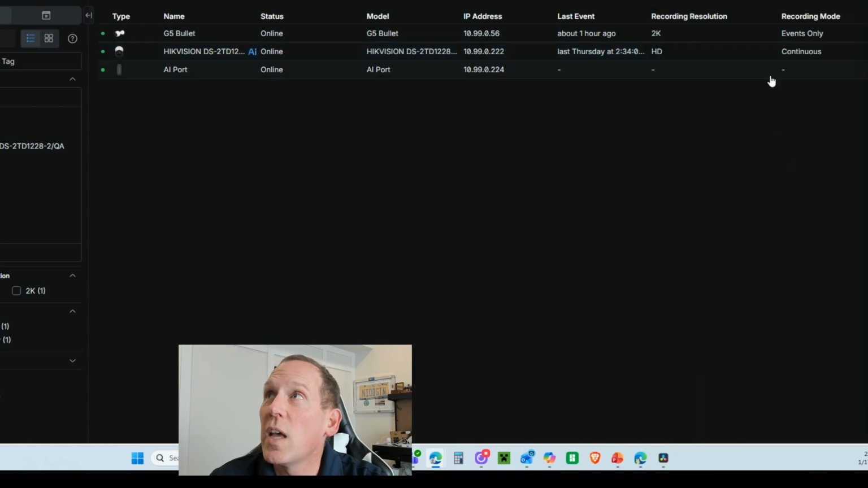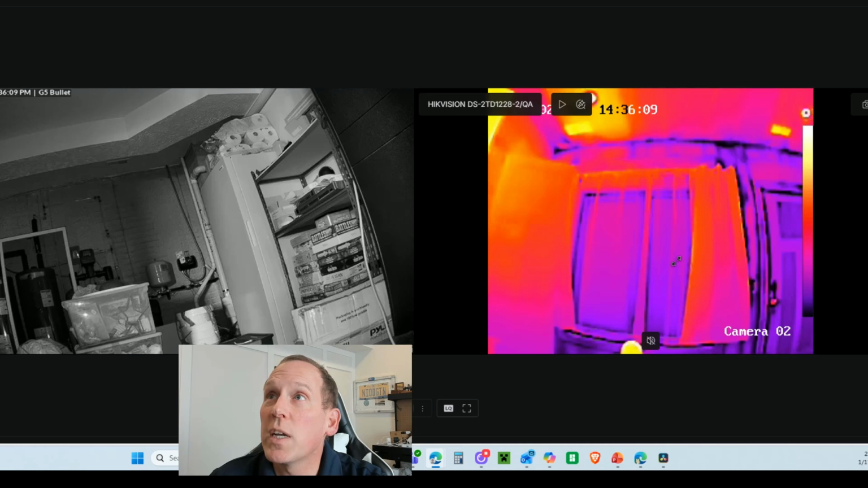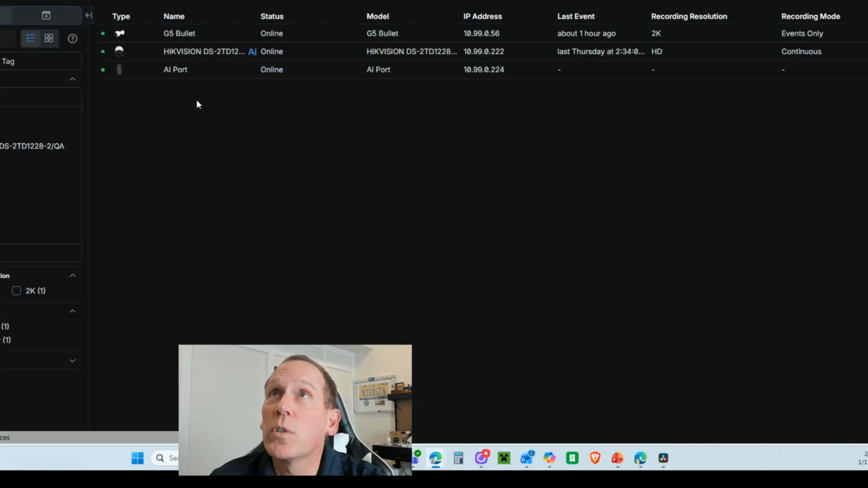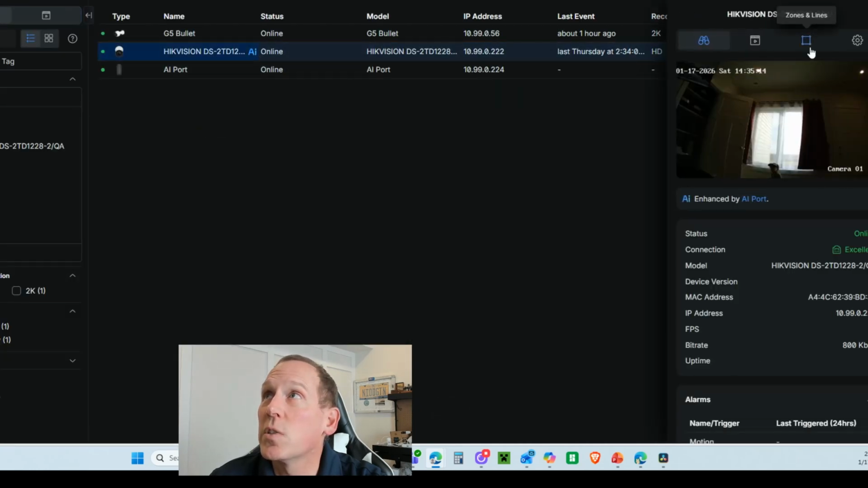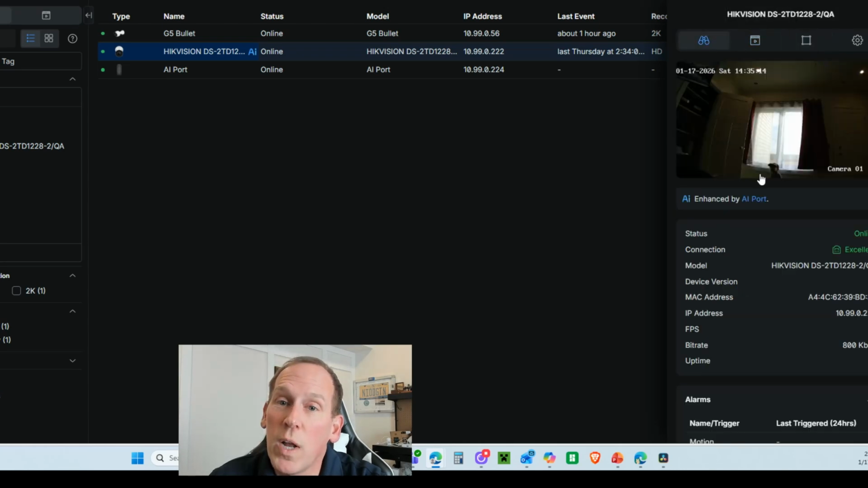You can see that it is using camera 1. And if I go to display, even though I can display camera 2 over here, if I was to actually try to do any of the detections with our motion zones, smart zones, etc., it's going to record it off of camera 1. Now, the only reason I could even see the thermal profiles in the first place is that I actually went in and made the thermal profile the highest I could in terms of throughput, frames per second, and bit rate and such. And then I lowered the frame rate and everything else on the optical feed. But unfortunately, it still wasn't good enough.